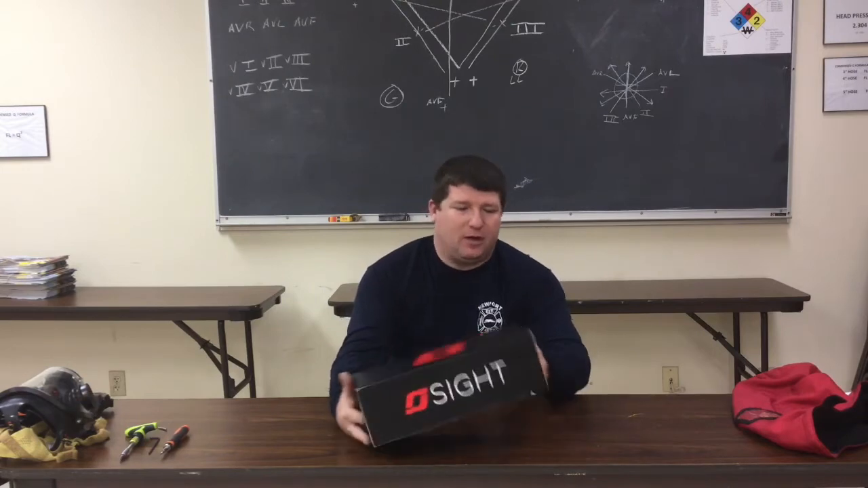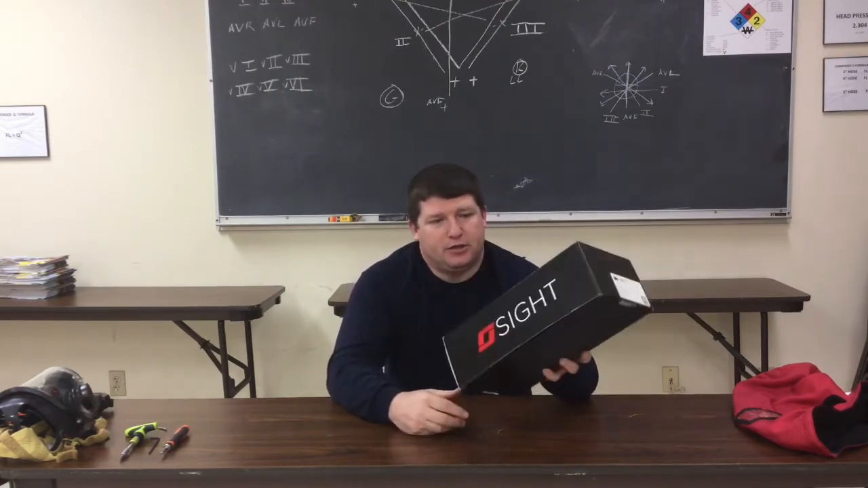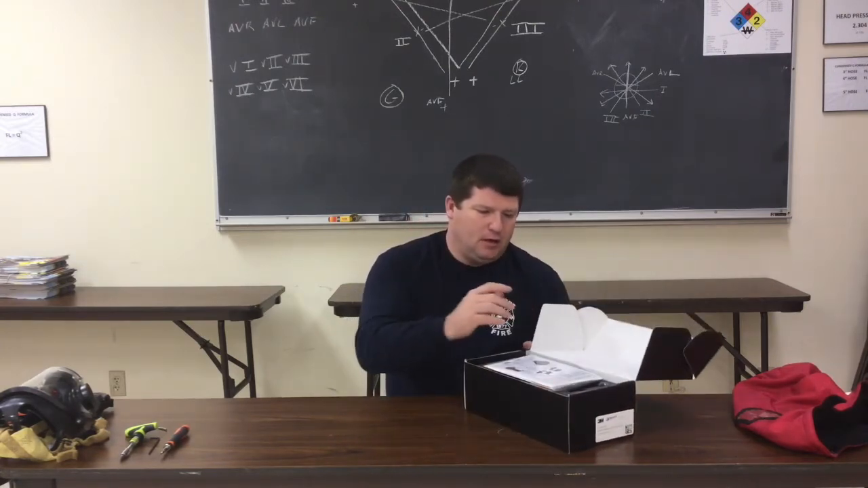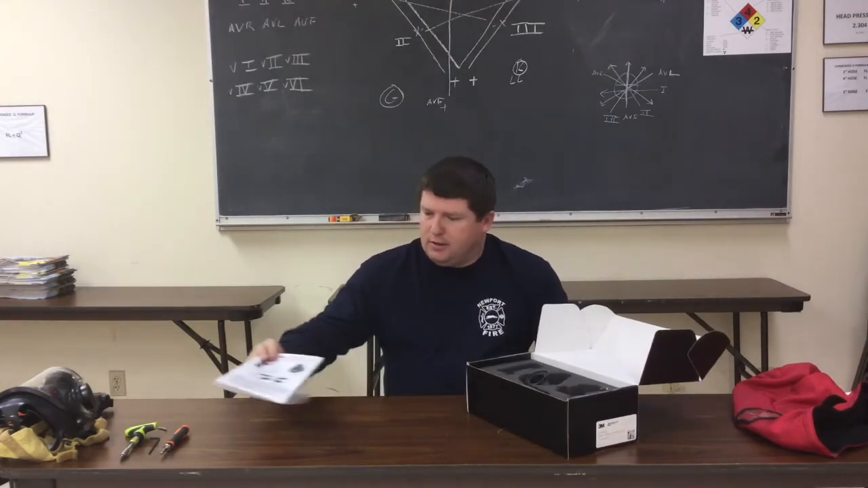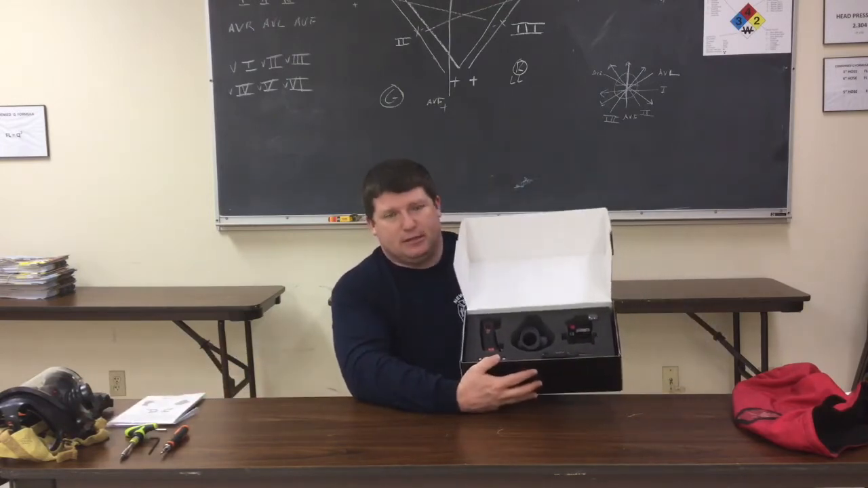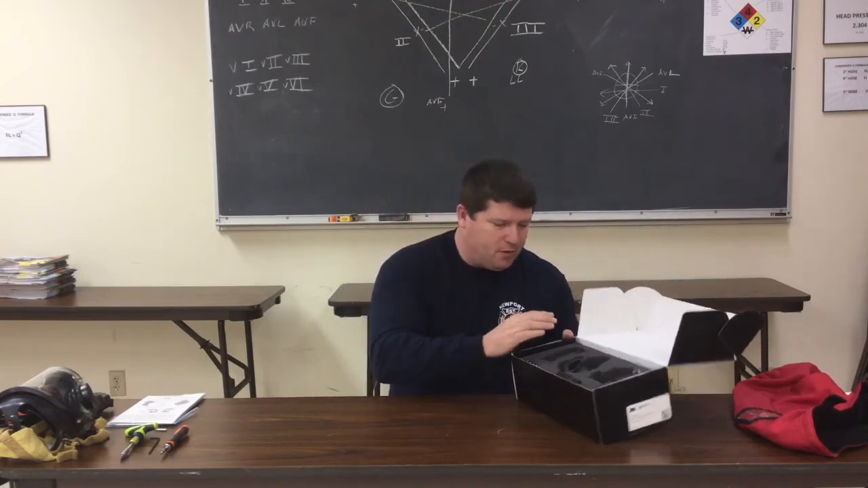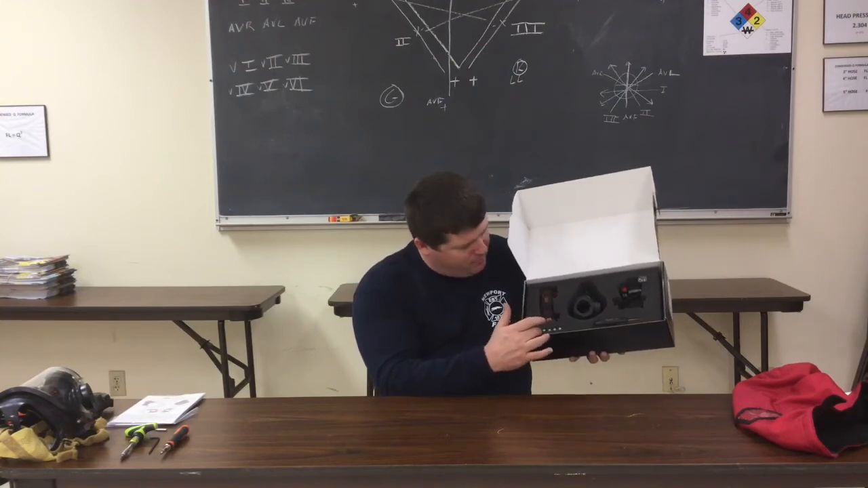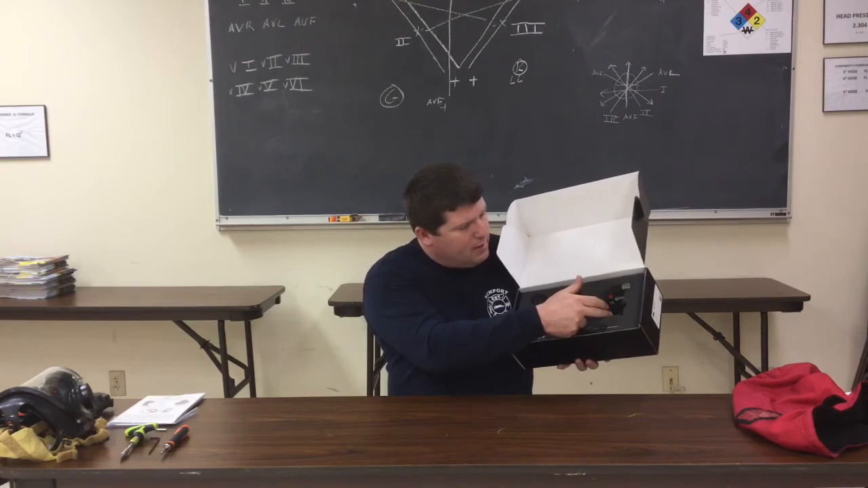So first off, this is what I picked up from the dealership. It looks a lot like a shoebox, and that's your Scott Sight. When you open this up, first thing you're going to have is some instructions, a user manual, and we'll get back to that in a minute. Then inside the box, neatly laid out and pretty aesthetic, you have your thermal imager. As you see here, this is a thermal imager. You've got batteries for everything. You have your nose cup, and you have the in-mask display.